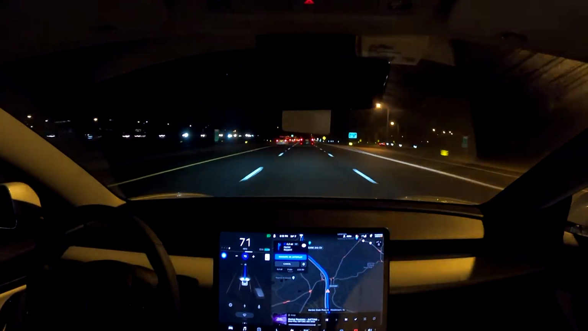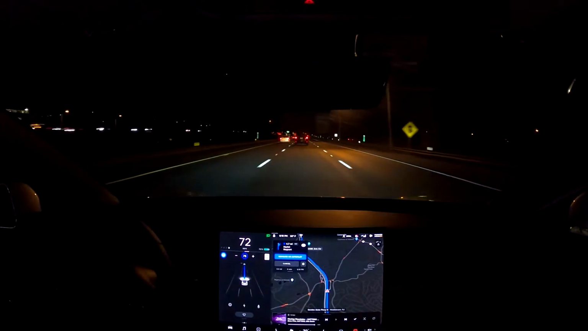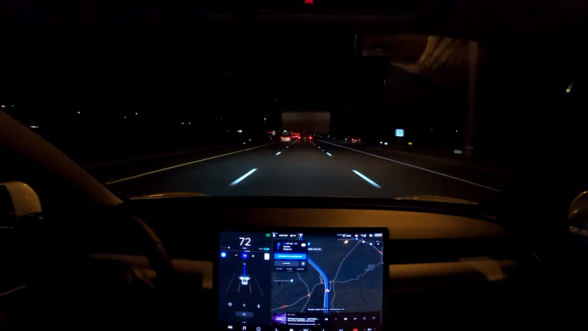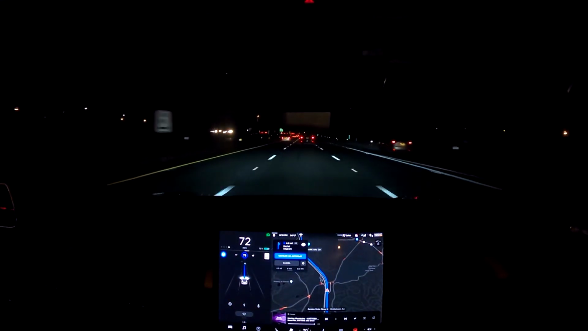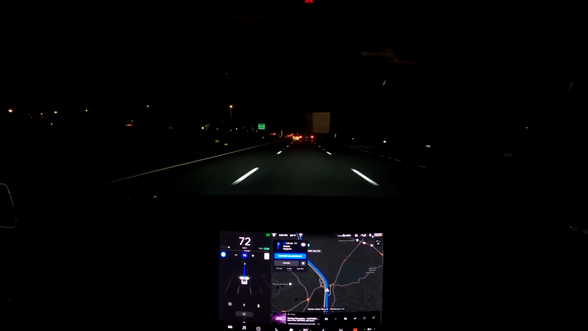Now what the car did, as soon as he passed, it put on the blinker and moved us over. That was smart. That's exactly what I would have done. I probably would have moved over a little bit earlier, but again, we're letting Autopilot do everything here. That's the whole part of the challenge.